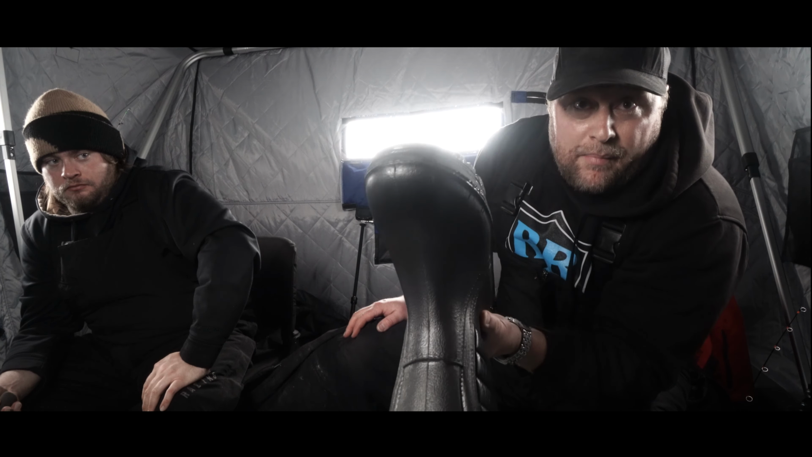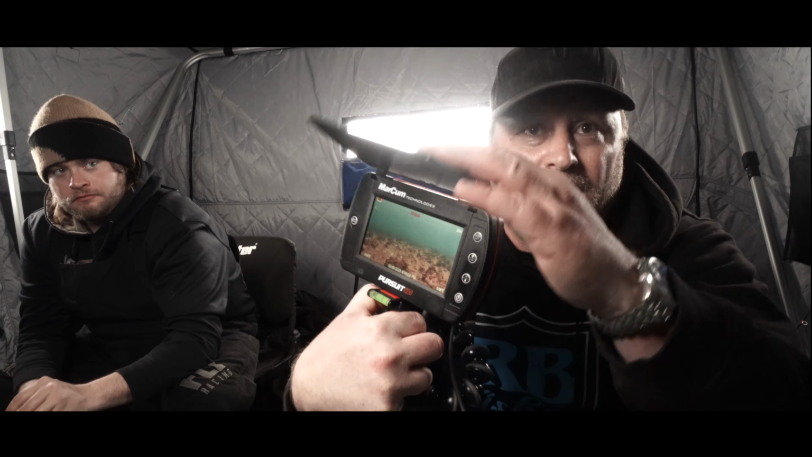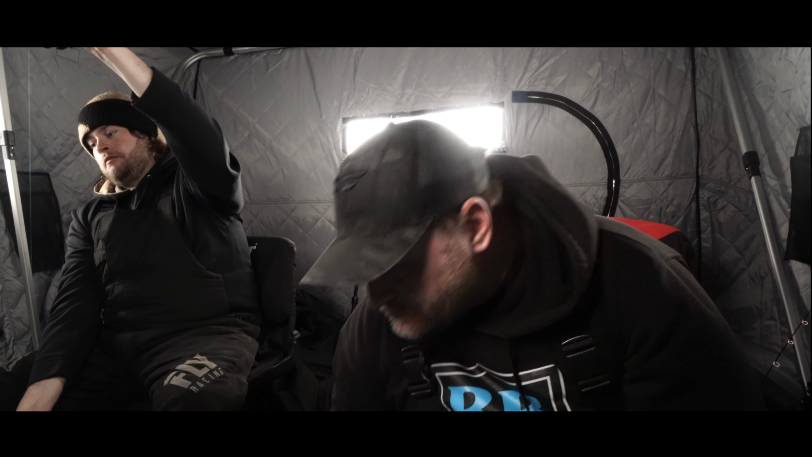This thing here, memory card goes in it. I can take pictures, I can take videos. It's basically handheld, folds right up to like nothing. And 1080p, so can't complain about that. Only drawback is price. This thing's gonna run you probably around 700 bucks new, so there's that.